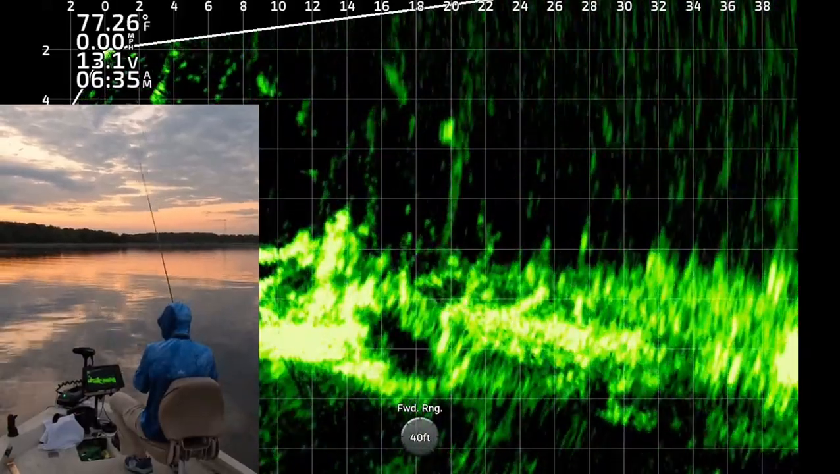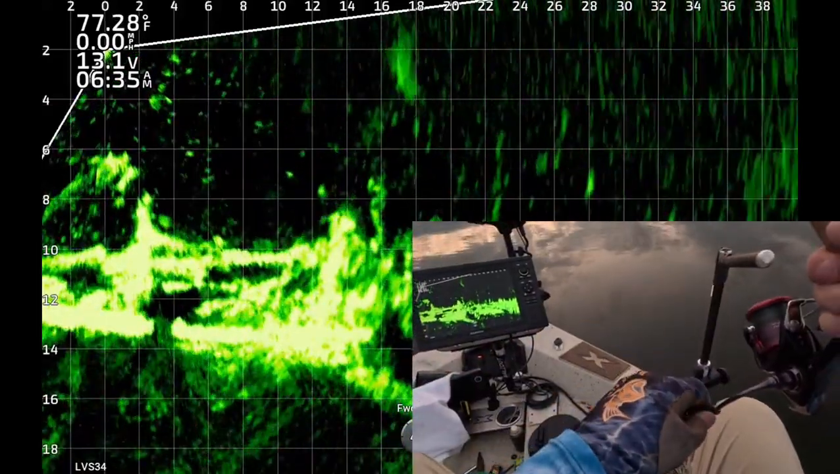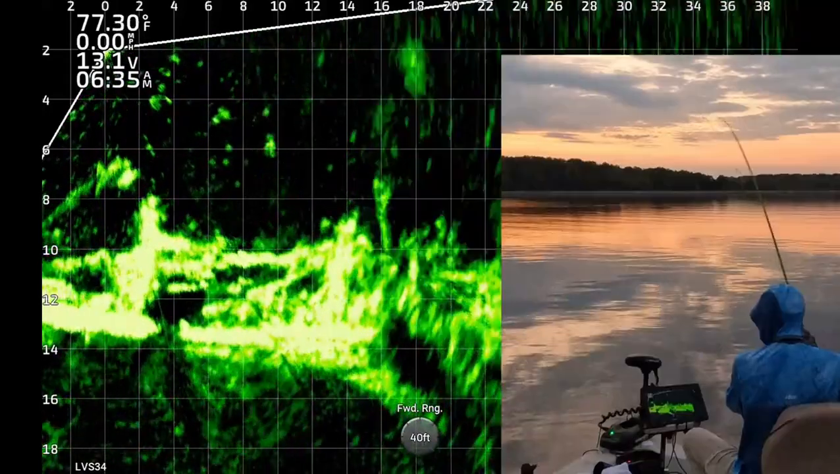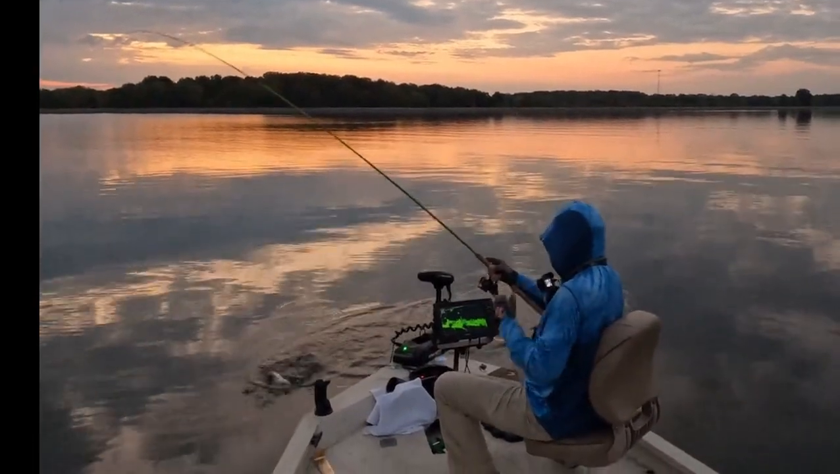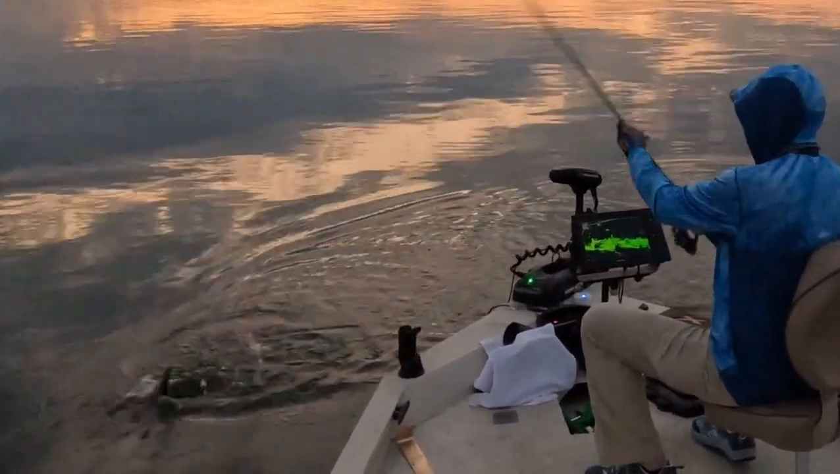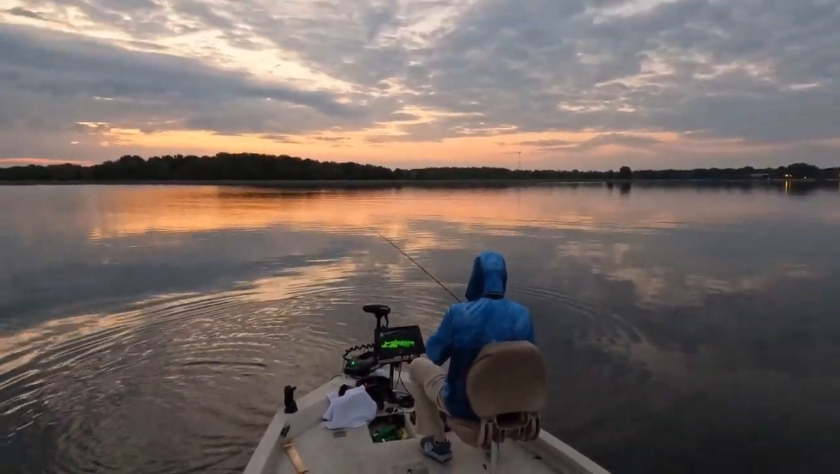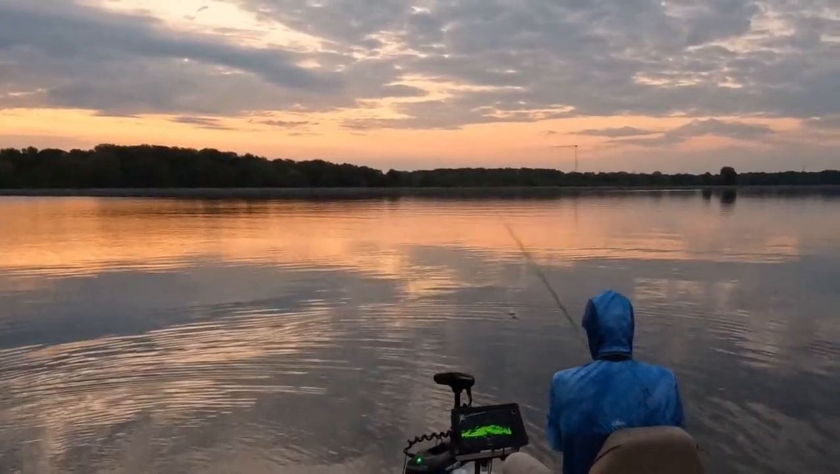Boom! One of them just hit it right there. It's hard to see. I missed it. Now the jig dropped back down. Another fish interested. Boom! That fish hit it. There's one. 635. Finally, bringing it into the boat, and he got off. Oh no, it came off. Dang. Man, that was sick. Anyway, get it back out there as soon as you can.